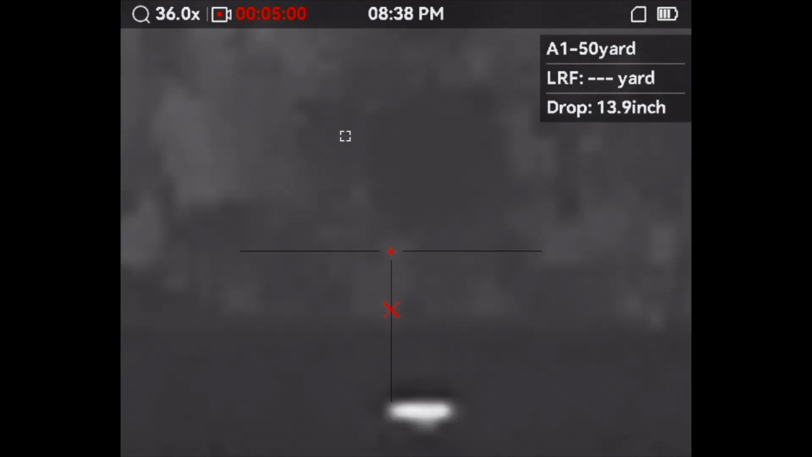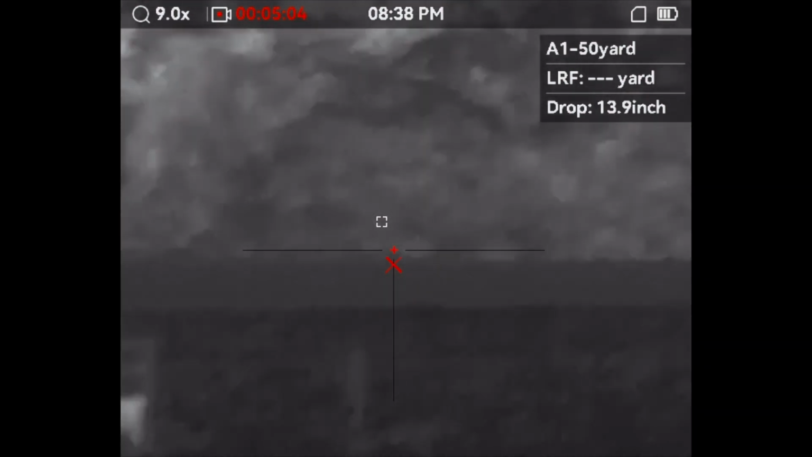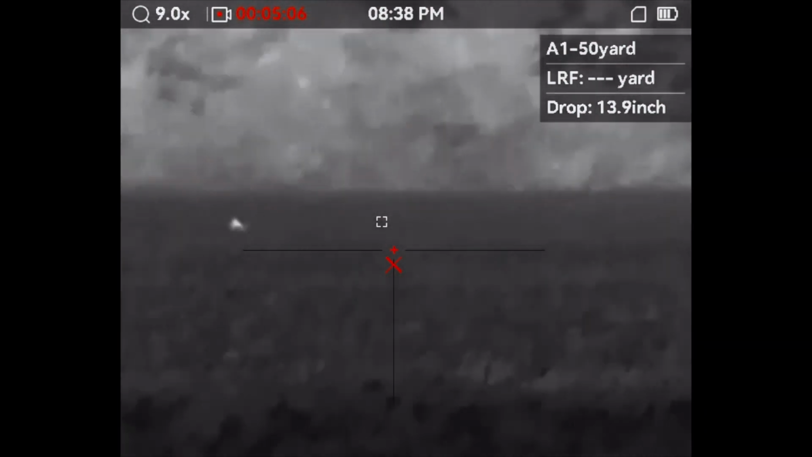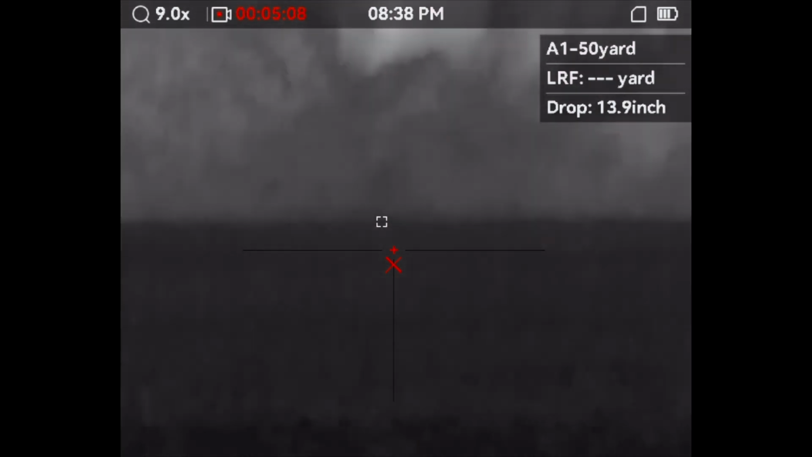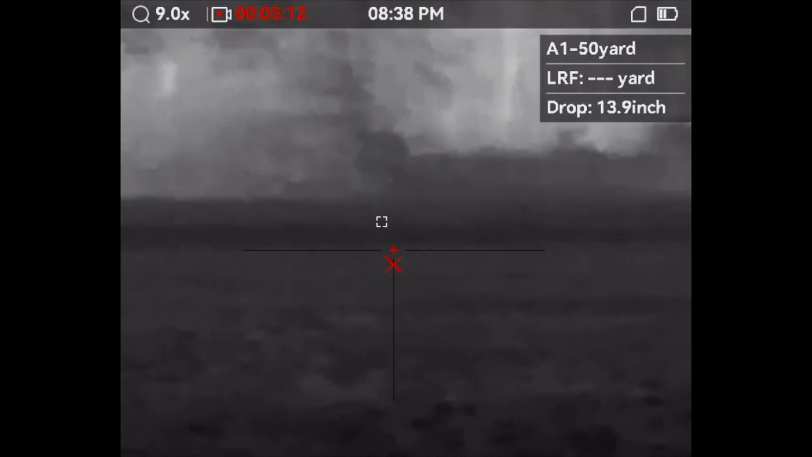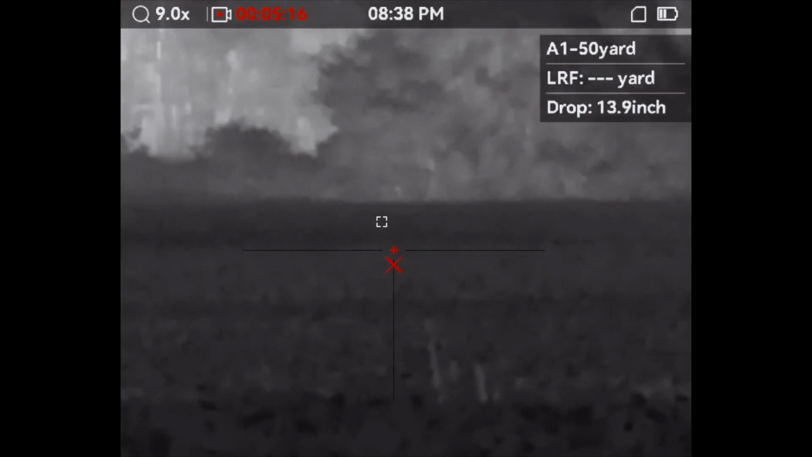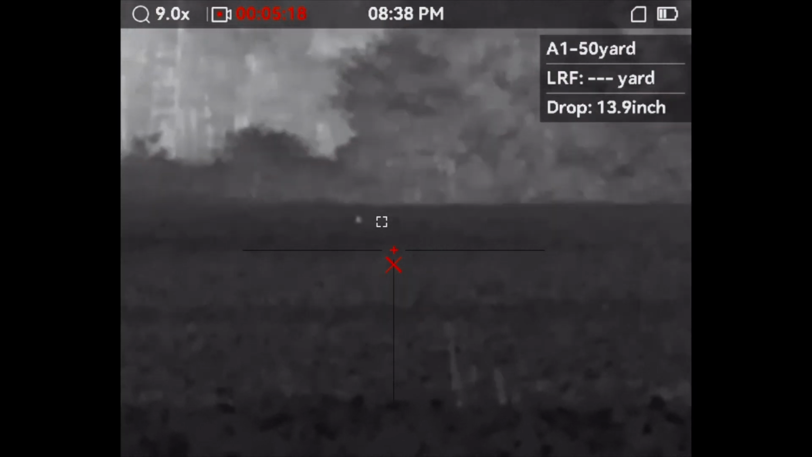But I came back out about 30 minutes or so later, and sure enough, there was another one in the field. I don't know if it was the same one or not, but that one was not so lucky. Came in to about 200 yards, pulled the trigger on him, dropped him where he was at. But you win some, you lose some.